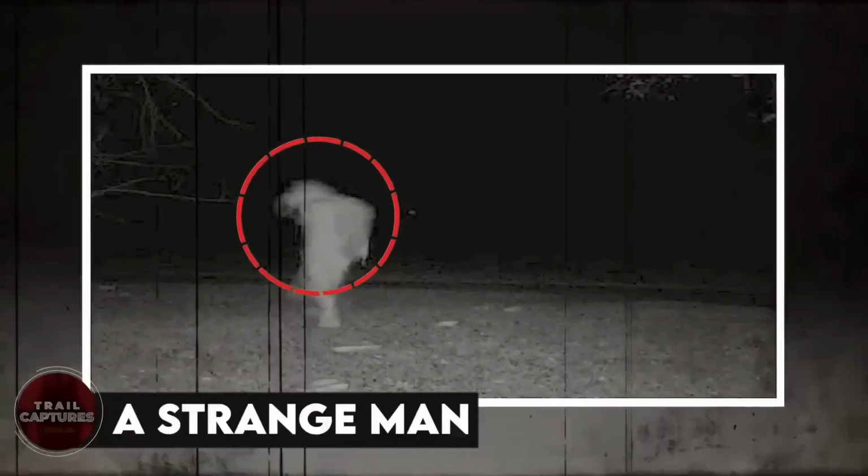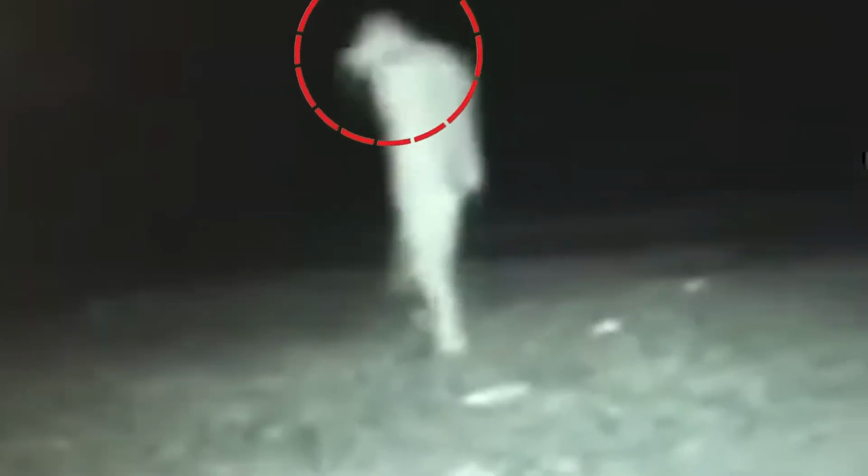A strange man. Maybe the picture captured on this trail is of a man, or maybe it's not. The way he's standing doesn't look like a normal human being. But in that case, what was it? Have aliens resided in the deep dark woods? Or is it something more creepy and more eerie than aliens?